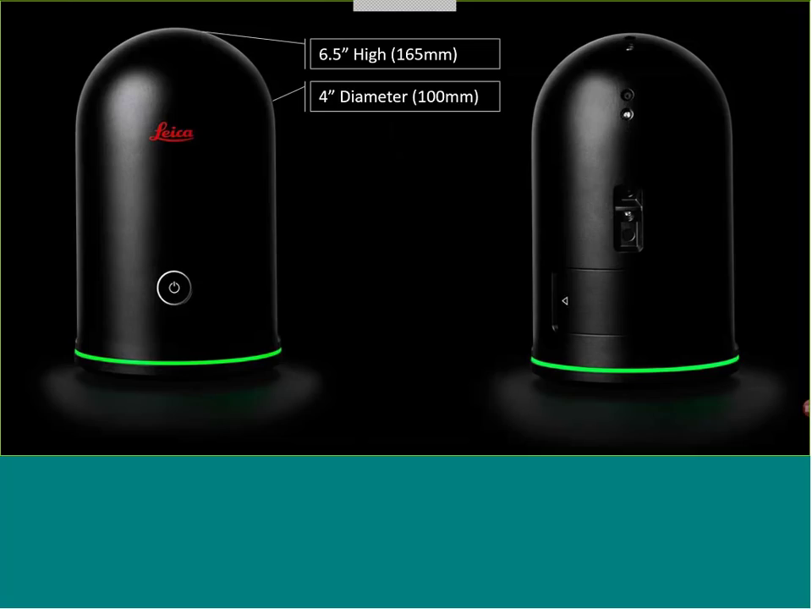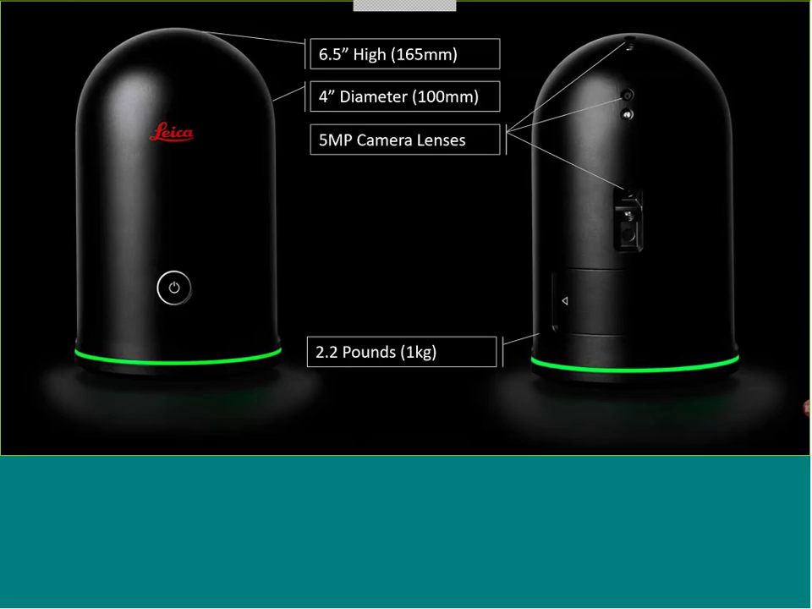Now, we start looking at the simplicity of it. Notice there's only a single button on the left-hand side. On the right-hand side, there's a couple other pieces, so what we're going to do is dive into what those are. The first one, 2 pounds, kind of talked about that. The first one we want to look at is on the right-hand side. You're going to notice that there are 3 camera lenses. Those are 5-megapixel camera lenses each.